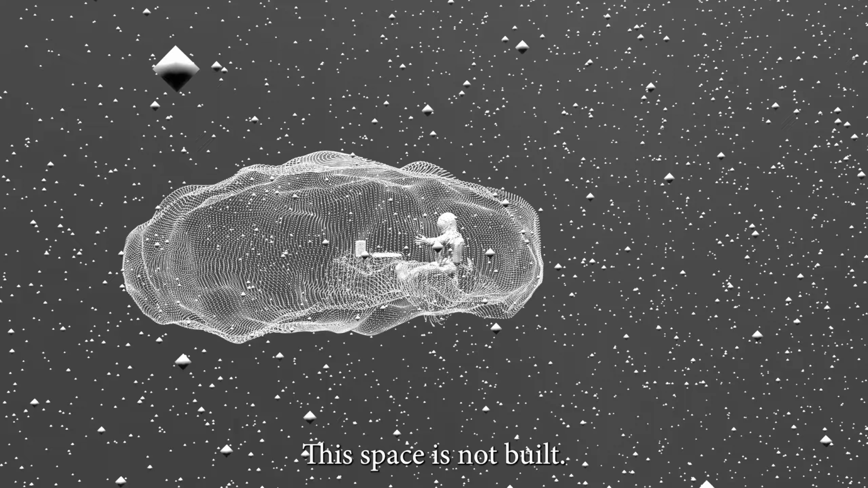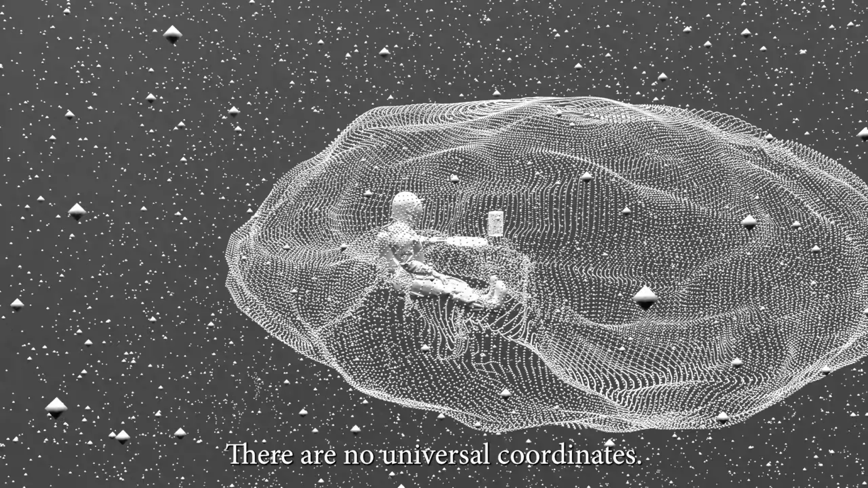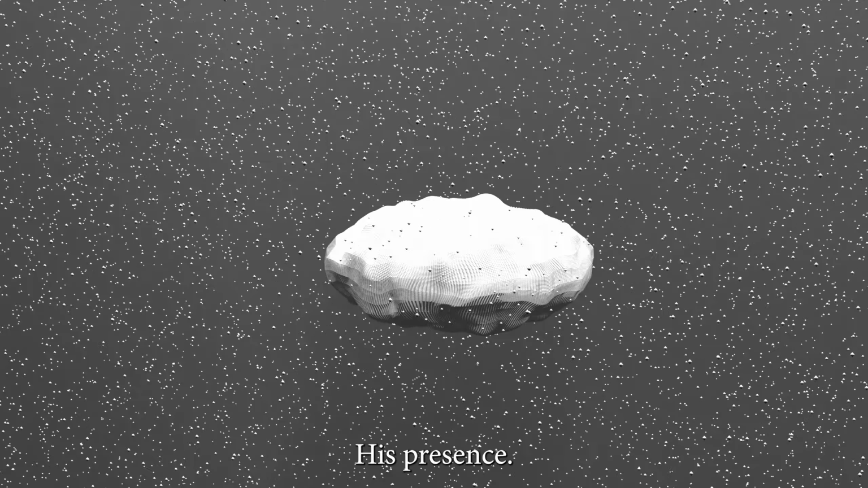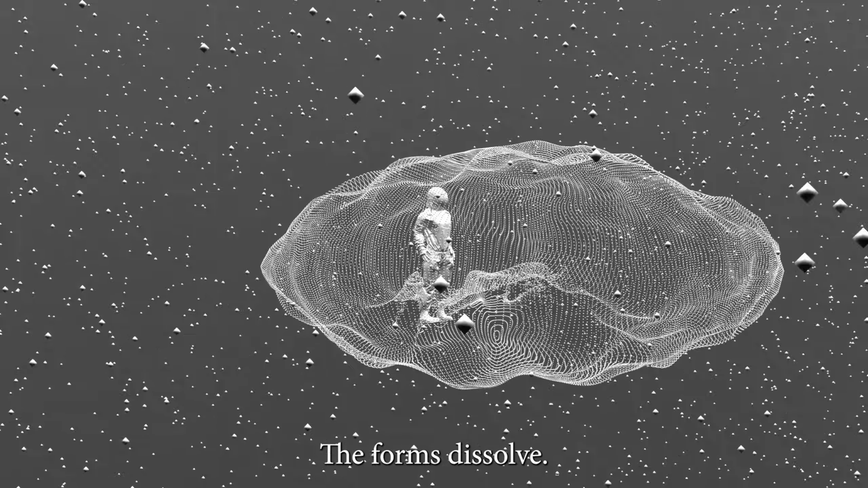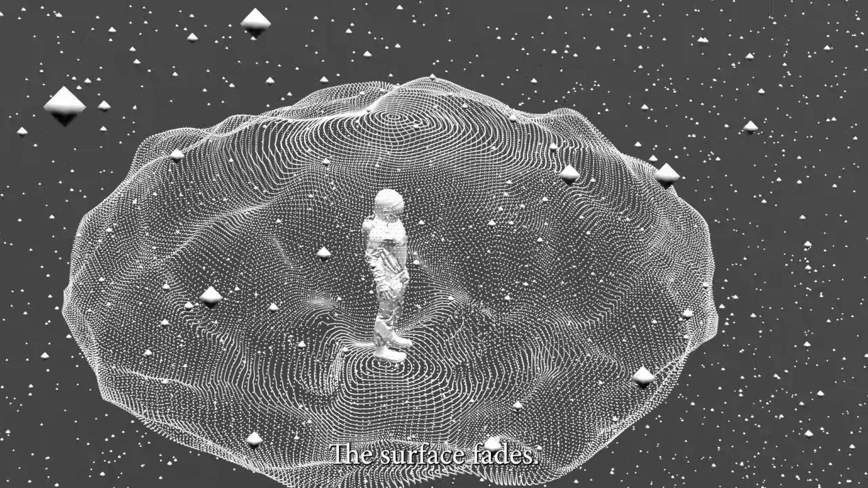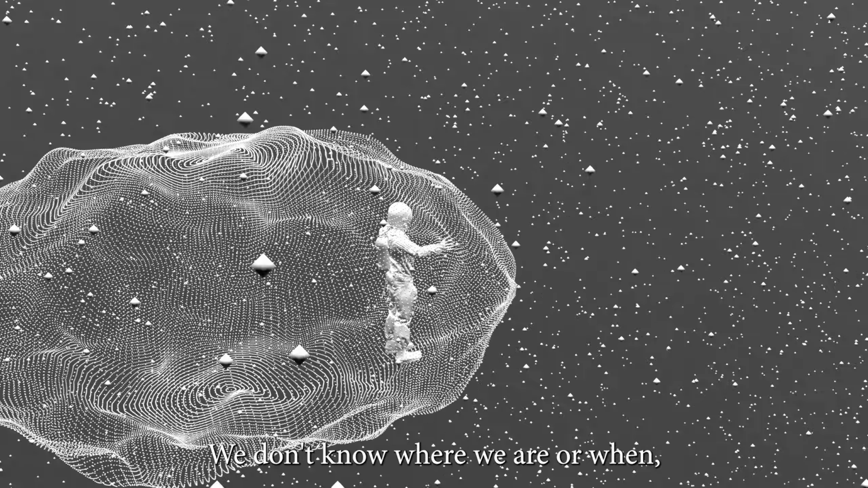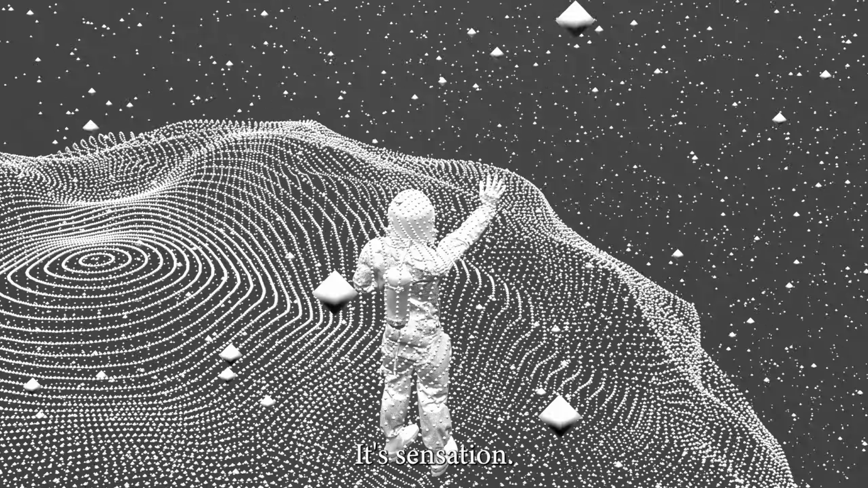This space is not built, it is lived. There are no universal coordinates, only those drawn by his movement, his needs, his presence. Then he rises, the forms dissolve, the chair retracts, the surface fades. We don't know where we are, or when, but we feel this is not simulation, it's sensation.